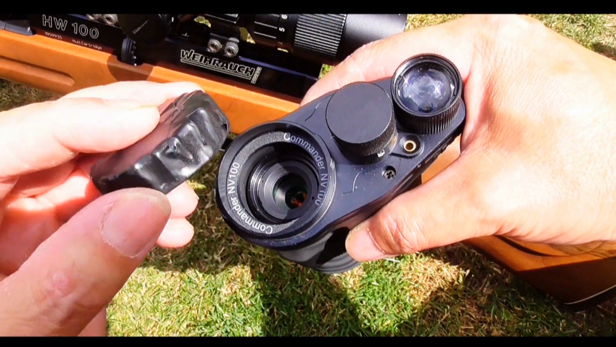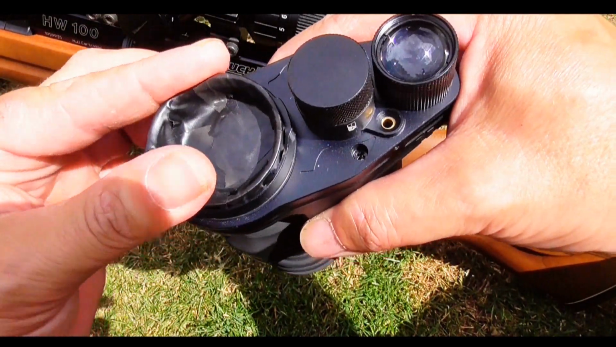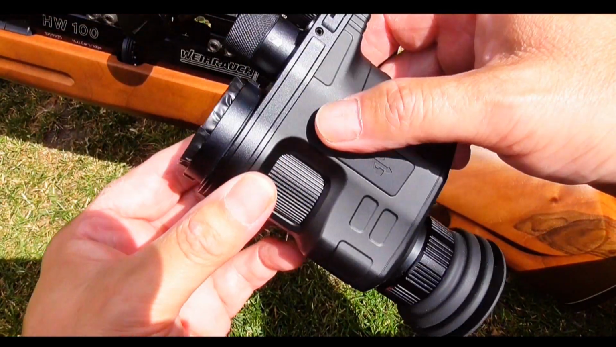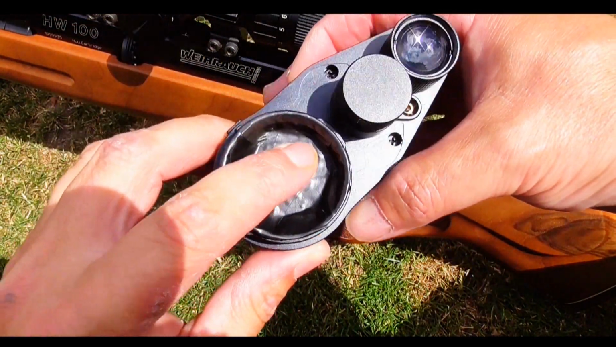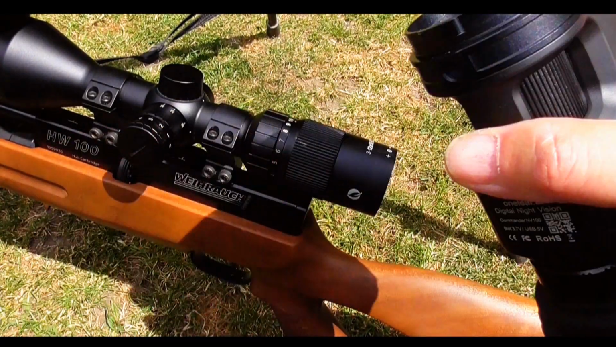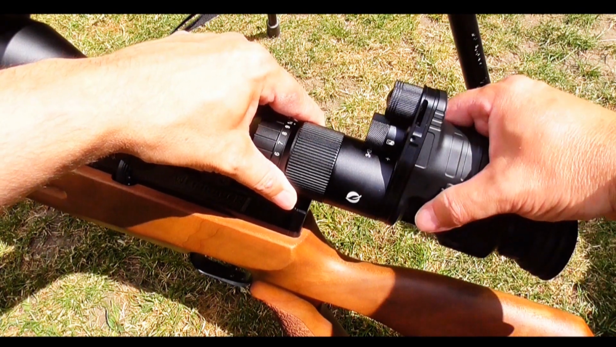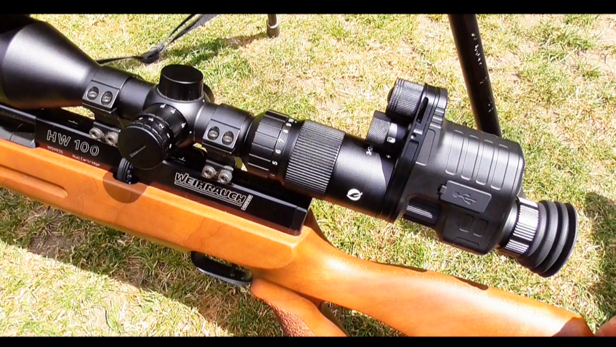Now I wish I could say that was my tip. I did find that on a forum. I can't remember the name of the guy who mentioned the milk bottle tops, but big shout out to him who started it. You probably can buy source lens caps, but yeah, a cheaper alternative: milk bottle cap. Put a bit of masking tape on it.